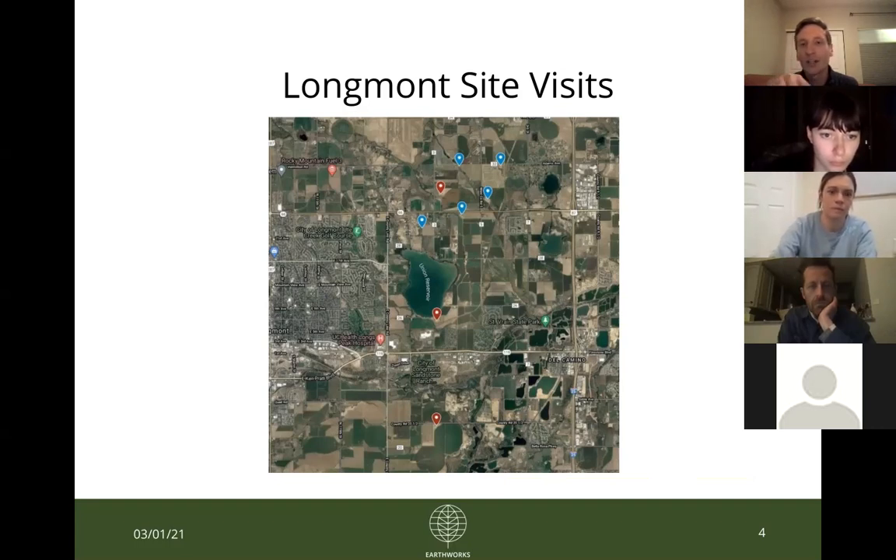The reason we targeted Longmont in particular, in this area around Union Reservoir, was because of some of the spikes in methane and VOCs that the air monitoring equipment on the reservoir has picked up in the last couple of months. We didn't hope to necessarily pinpoint a source, because those spikes were really brief and intermittent. But we wanted to see what we could contribute in terms of visuals to this issue, because it's likely that those spikes at the monitoring station were from oil and gas activity.